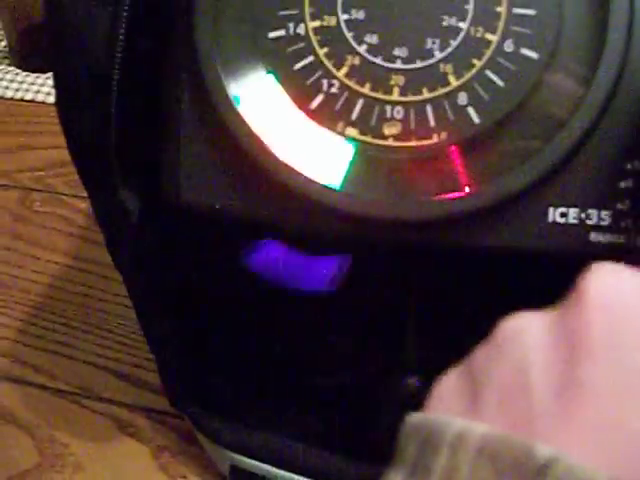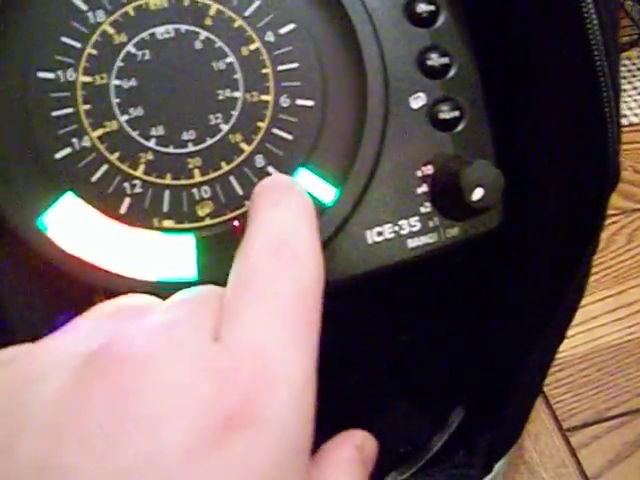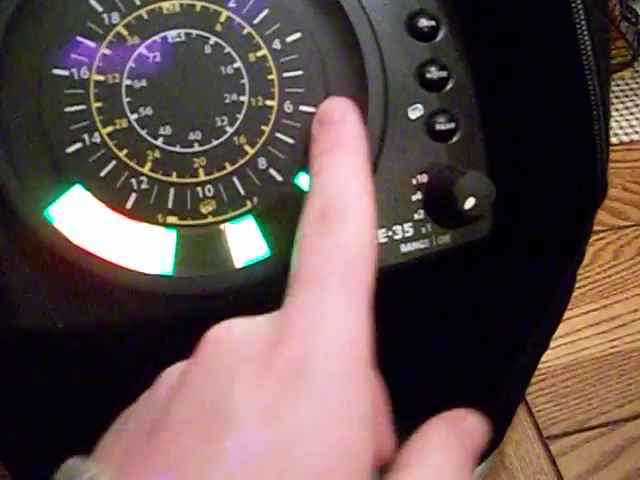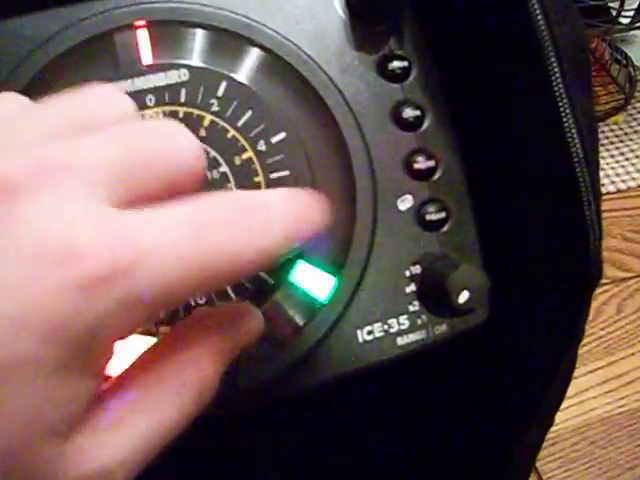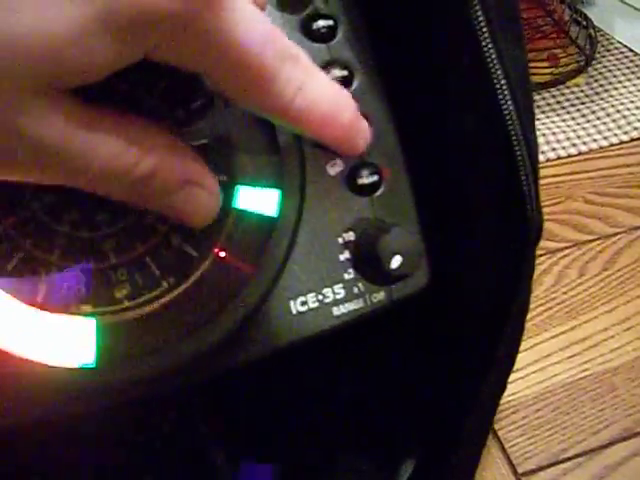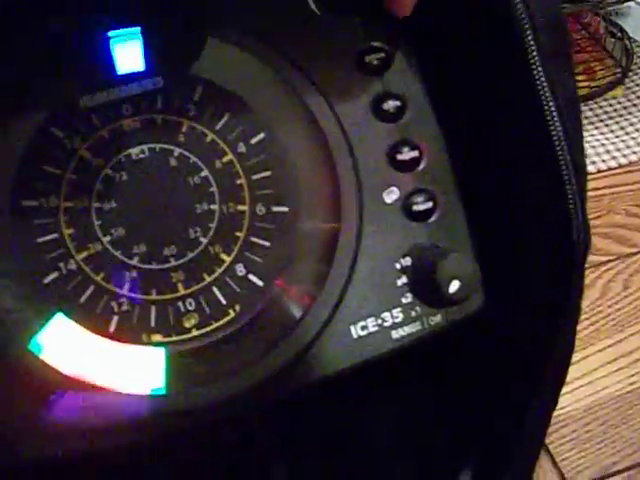And then noise is for interference. So like if you're fishing in shallow water, today I was fishing from 6 to 8 feet of water. I was getting a lot of interference right in here. So I usually just hit noise, and I turned it all the way up, and it cut it all the way out somewhat.